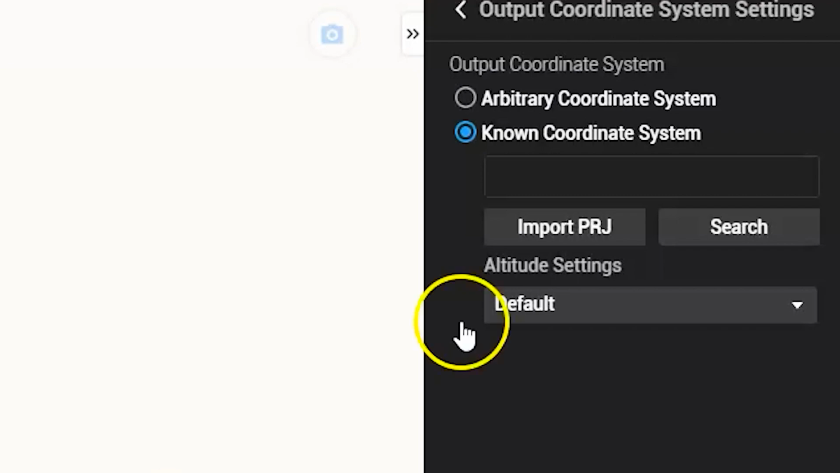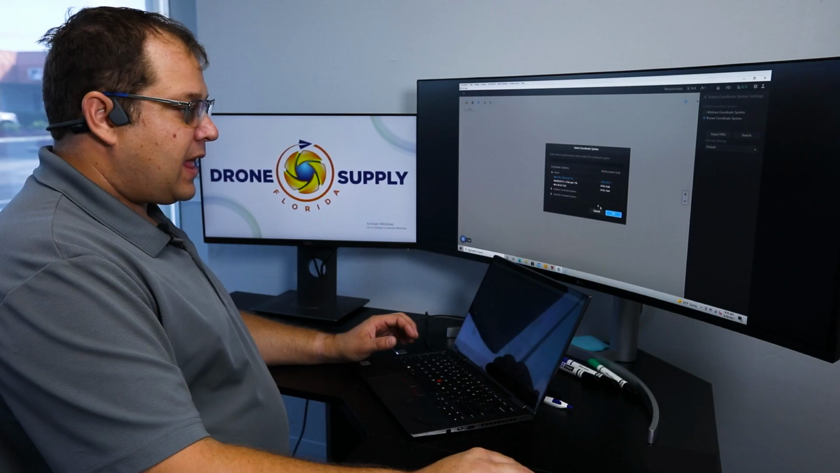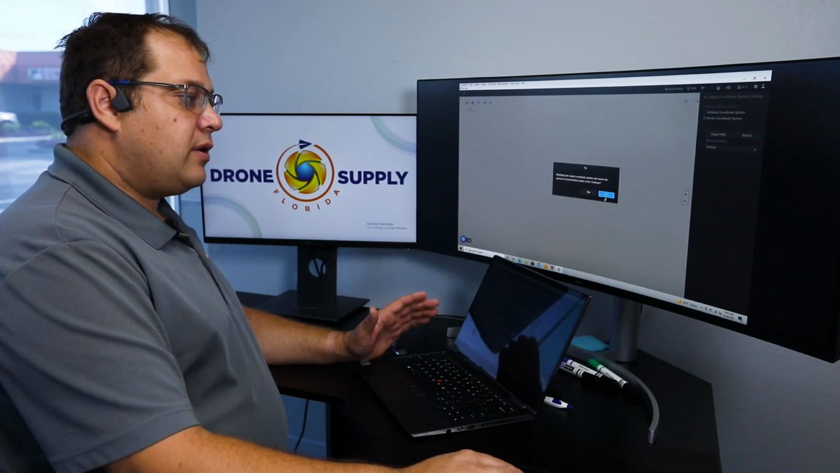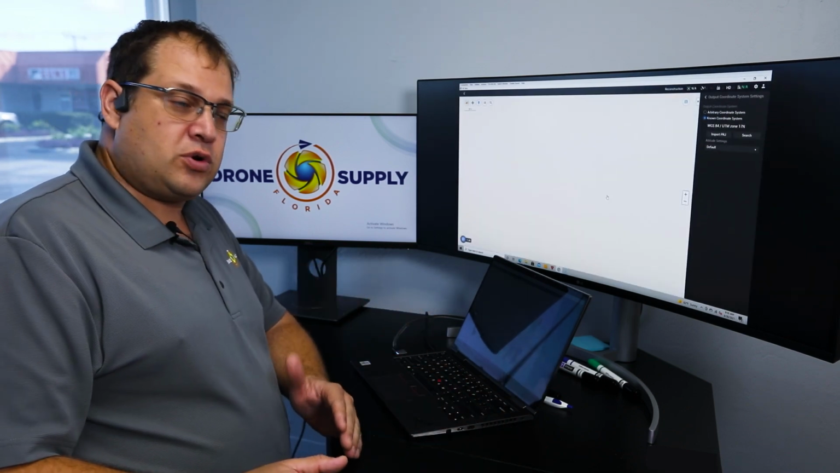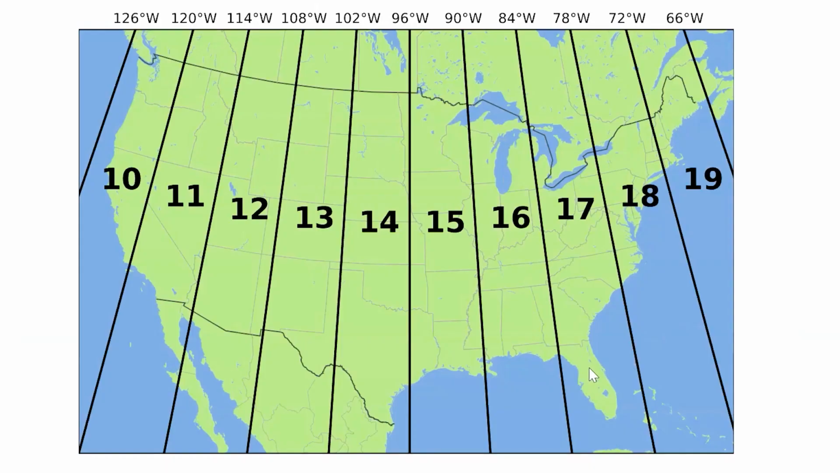Now we're going to be in the WGS 84 UTM zone map. You're going to need to know which zone you're currently located in. In our case, we're in zone 17, and then it's 17N since we're in the northern hemisphere. So I'm going to go ahead and select that right here and click OK. Now, if you don't know where you are in the zone coordinate system, all you got to do is open up Internet Explorer, search UTM zone map, and it'll immediately pop up and it'll show you a map of the United States and show you how that is. Kind of like time zones. And you'll see that on the far right side, we're in 17 North here in Florida.